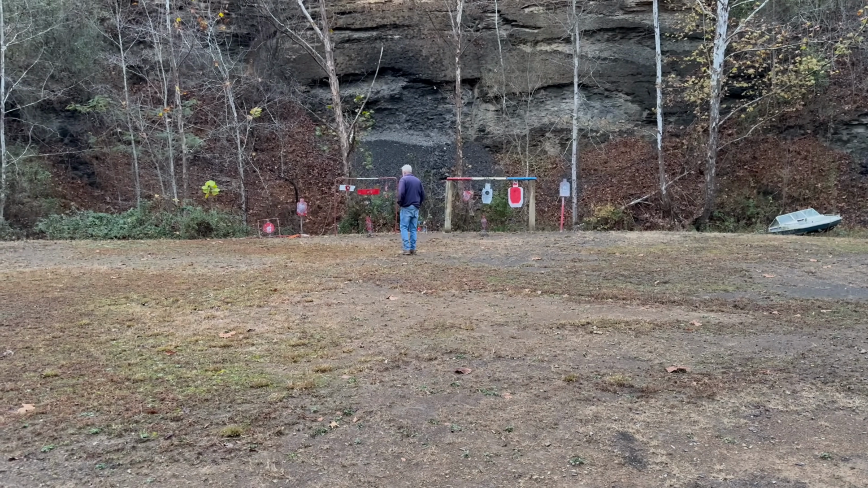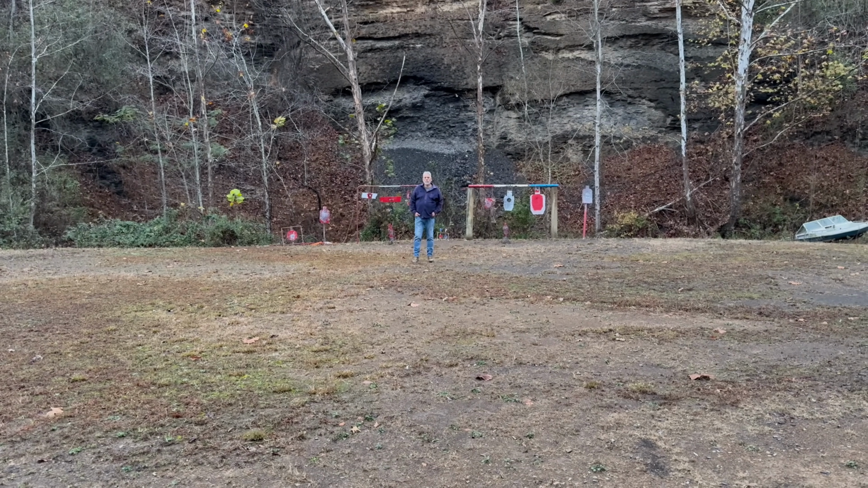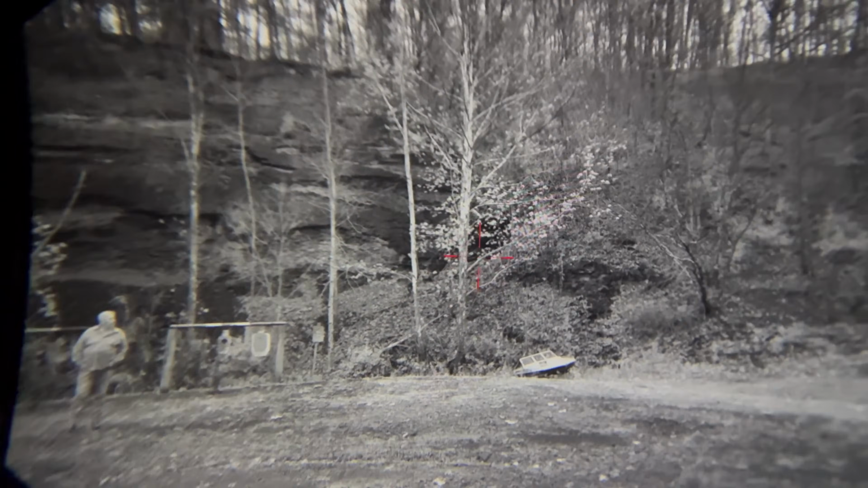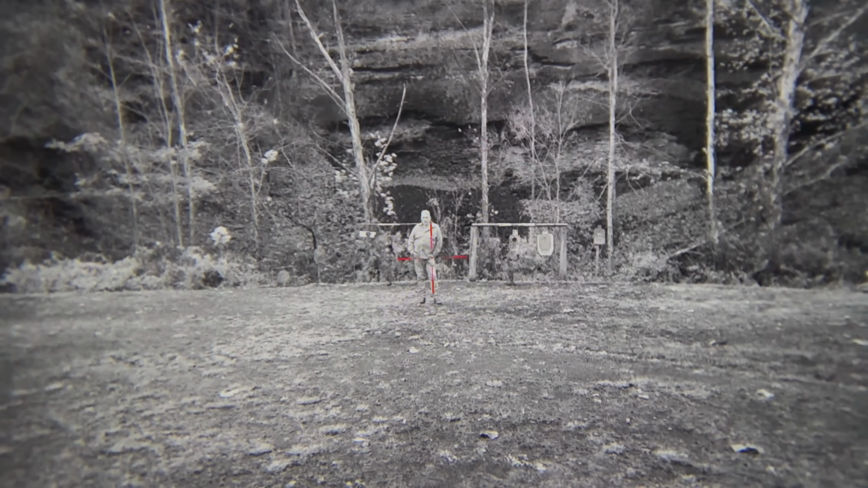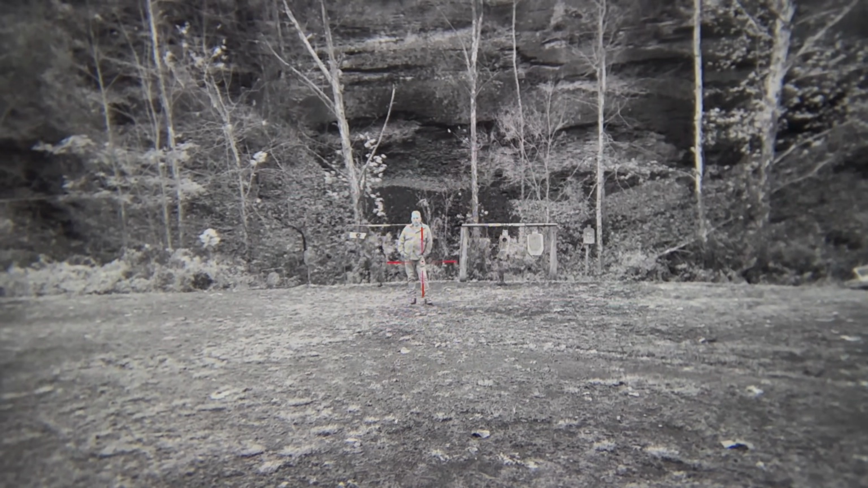All right, guys, so going through the few different things we have here. We have thermal, we have night vision, and we have thermal over night vision. So let's go ahead and take a look. This right here is going to be straight thermal. There we go. Let's go ahead and switch it to night vision. As you can tell, very, very detailed night vision. I mean, it looks just like you're looking at it through a normal lens. Just everything's black and white. But once again, we are still right here in the daytime, and we're going to be testing out the night vision later once it gets dark.